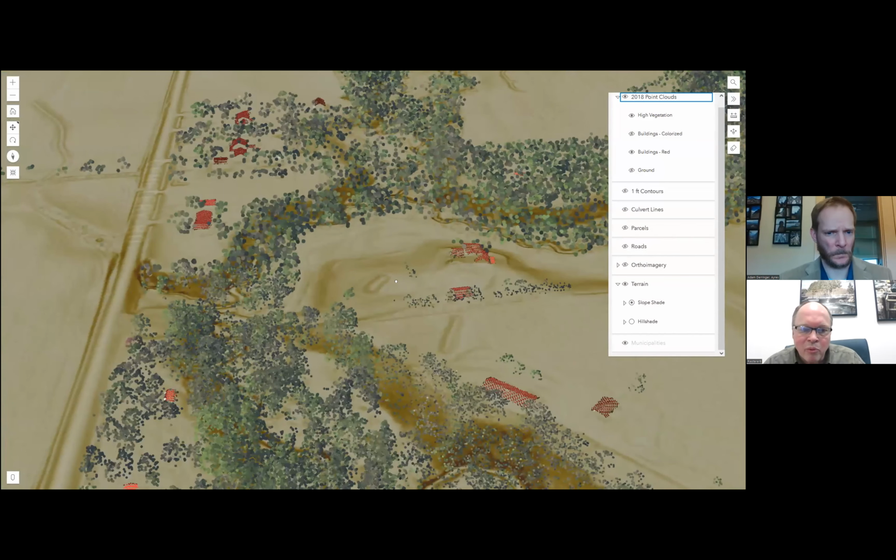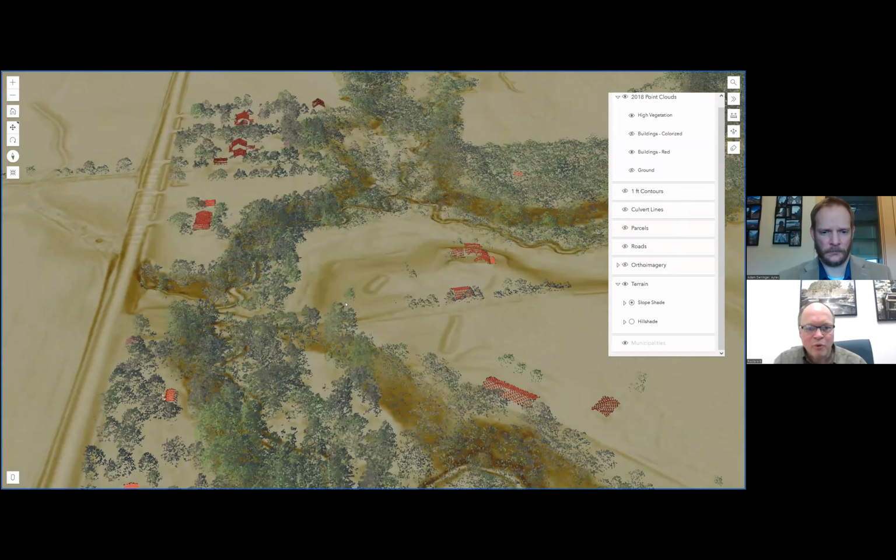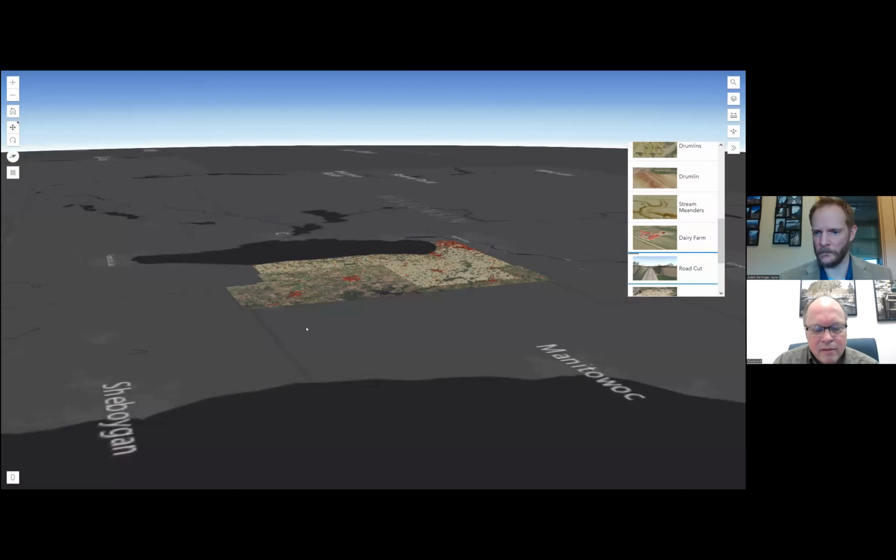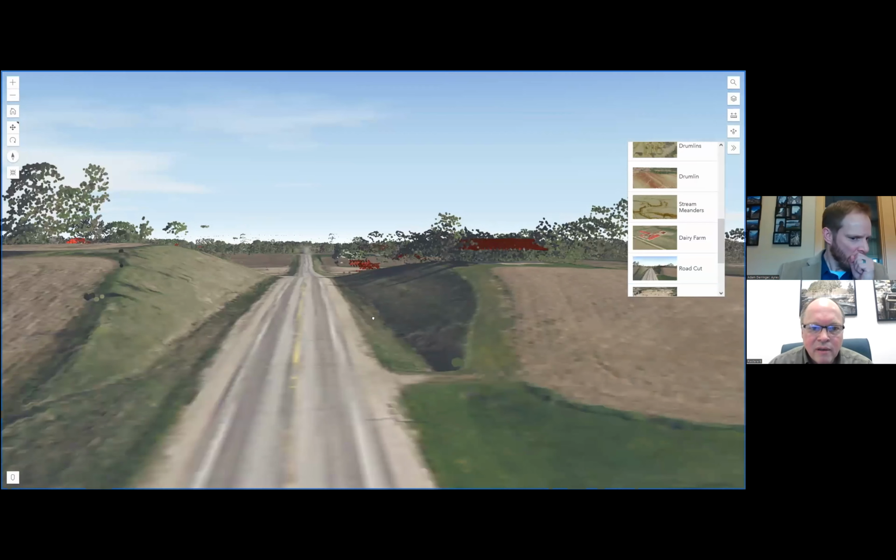Again, we can put the point cloud on top of that, turn that on and off. Just a quick look at a road cut here. You can see how quickly we can move around the county and how quickly the data draws.